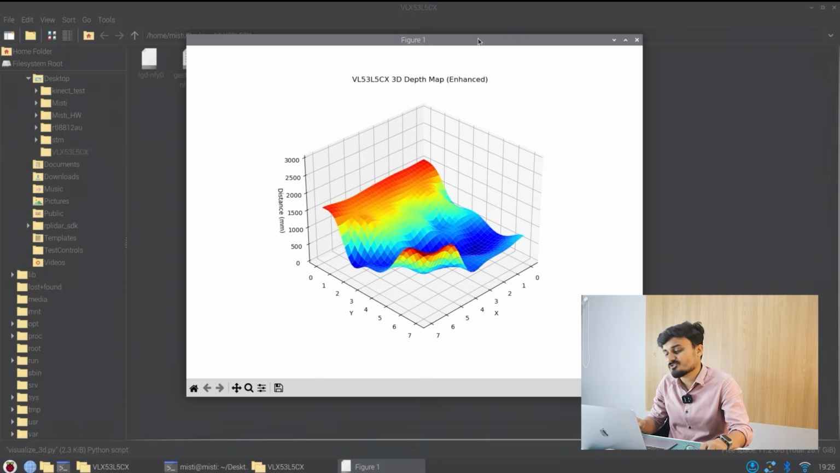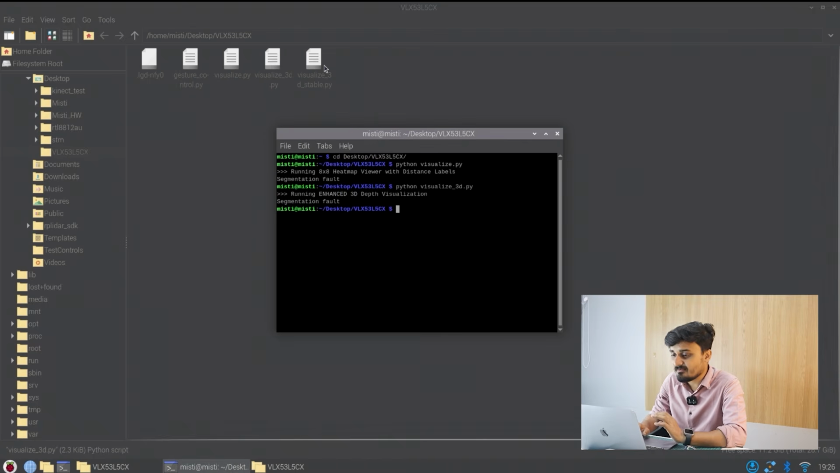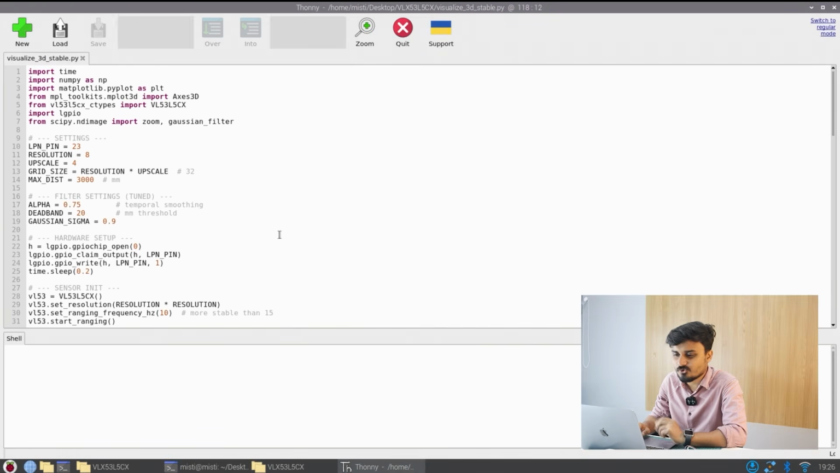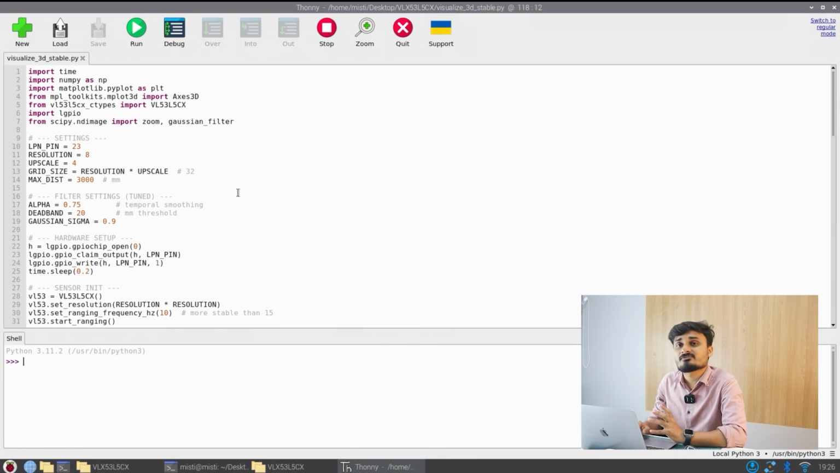I do agree, and that's why we also have another code which is 3D stable. Now with that code, I'll just open it quickly and show you. So again, the same things, nothing special, but here we are doing a lot of things. Interpolation, and for stability we are doing a few things. There are 3 filters: alpha, deadband, and Gaussian sigma. Using these 3 things, you can actually calibrate how you want your 3D system to work.